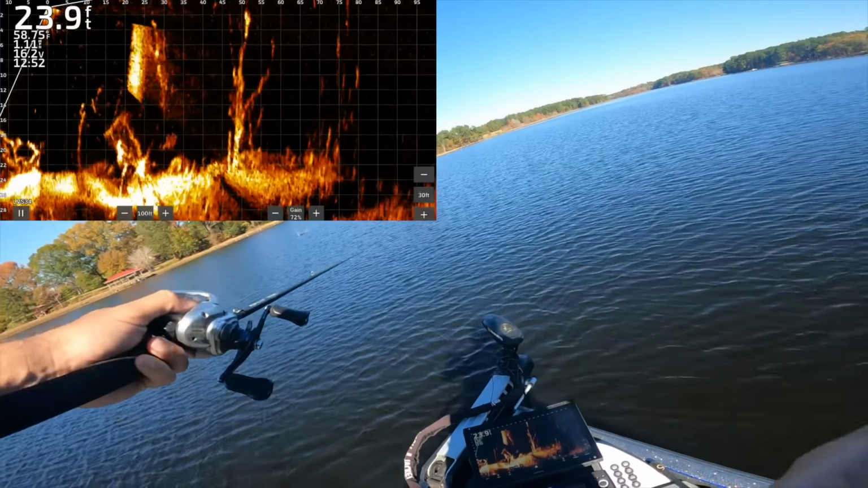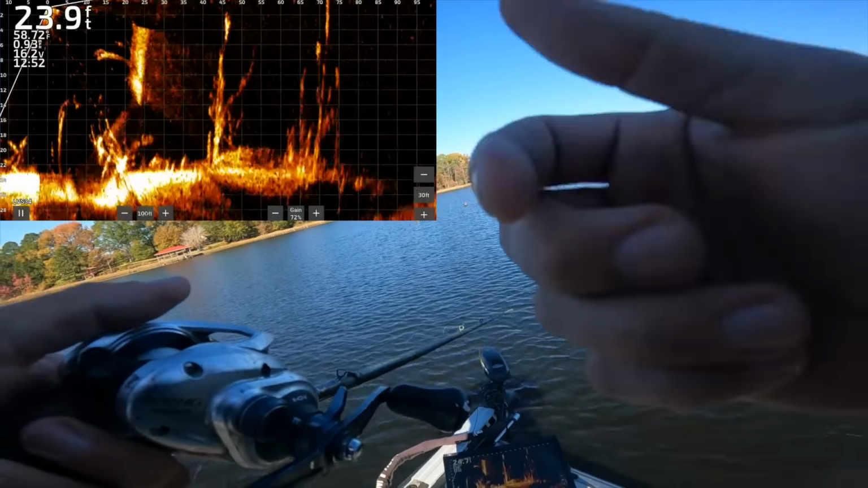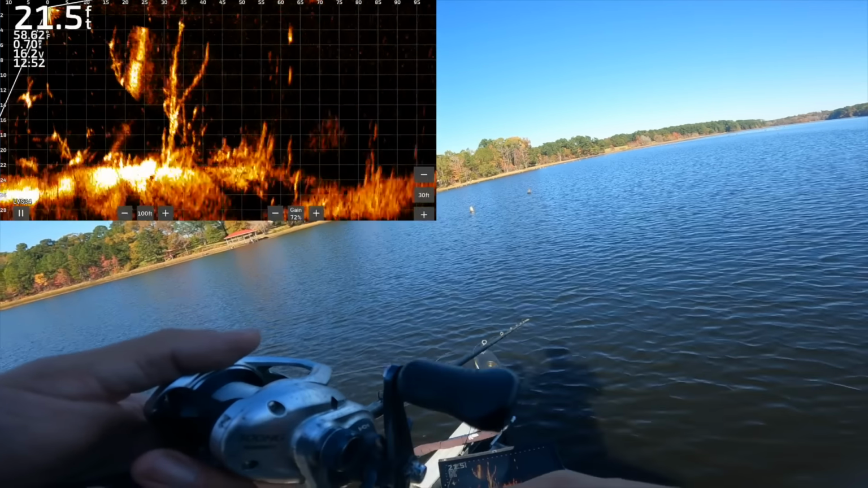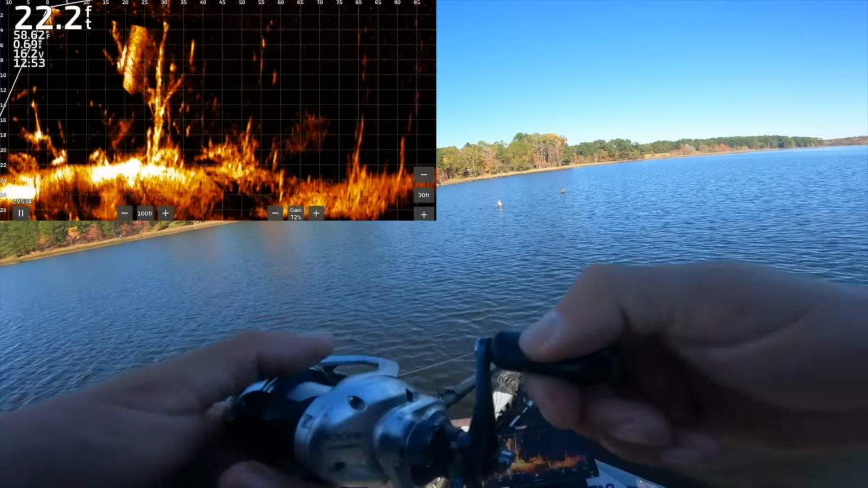So there's a piece of standing timber there, about 80 feet away. As you can see, there's a couple big marks in there. I think I just missed him with my cast. Nope, there's my bait sinking down to him. We'll see how these fish react. I'm a little to the left of them, but that's the great thing about these big glides, you can pull fish from a long distance away.